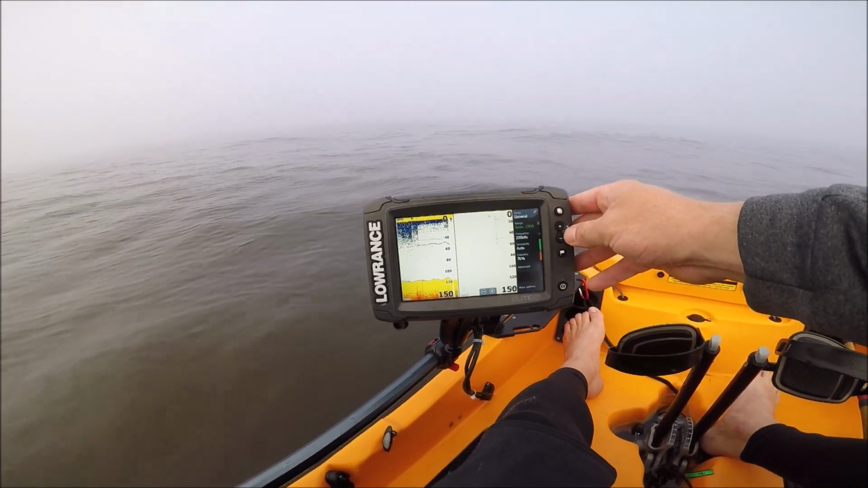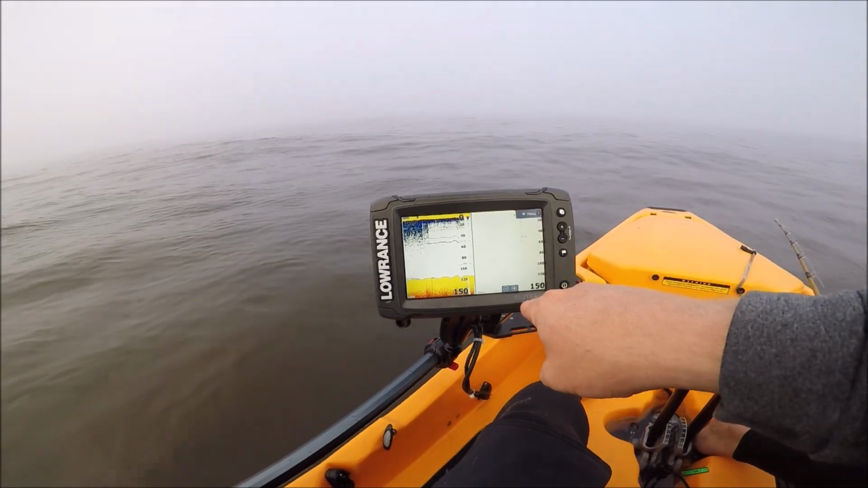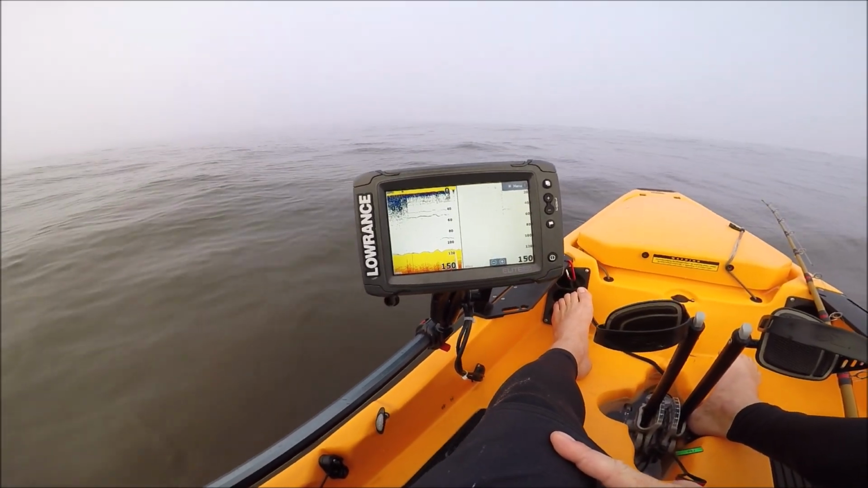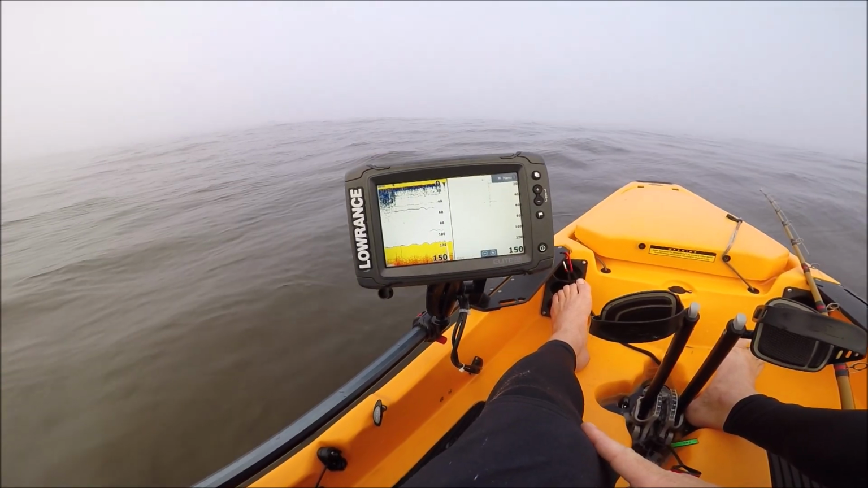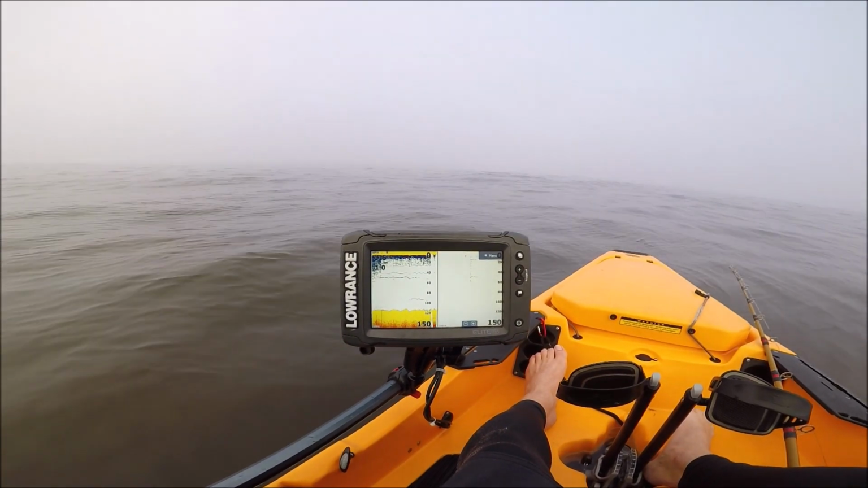But then yeah, so that's some of my settings, and it's probably one of the most common questions I get. So yeah, it looks like we're having some issues. 200 kilohertz is not reading the bottom. That's a problem. So I might have to reset my sonar settings here and play around with that. So we'll tune back in here in a sec.